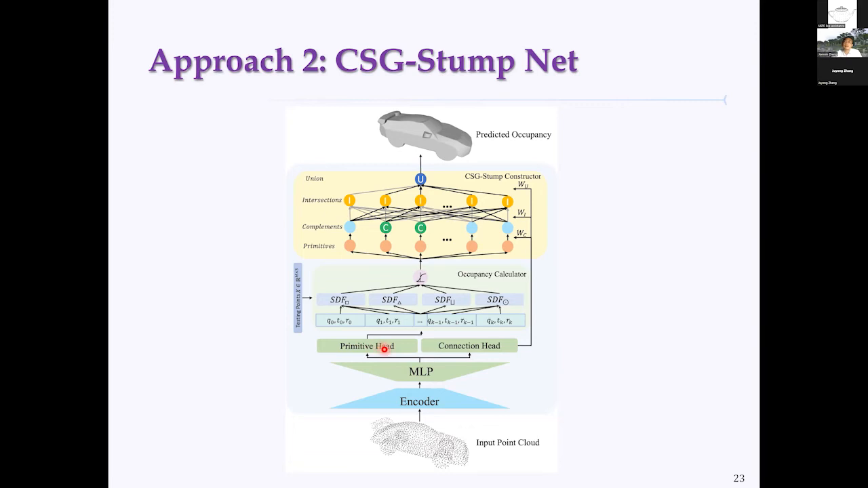The primitive head tells us how many primitives there are and their parameters, both intrinsic parameter values and extrinsic parameter values. And the connection head recovers those three connection matrices. For the primitive objects, based on those parameters, we compute the occupancy function, so that eventually we can compare it with the target occupancy function as a loss, to learn this process. This is unsupervised learning.